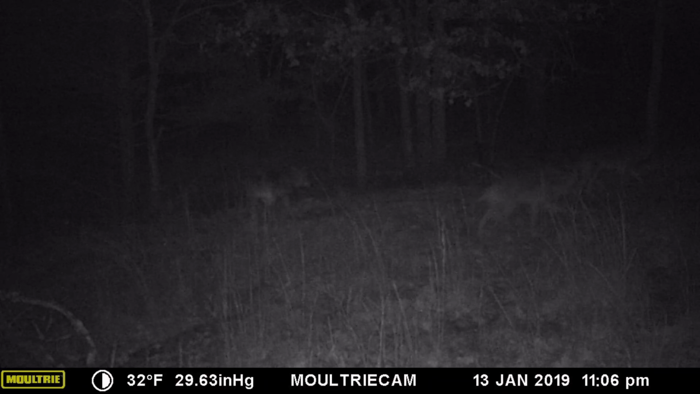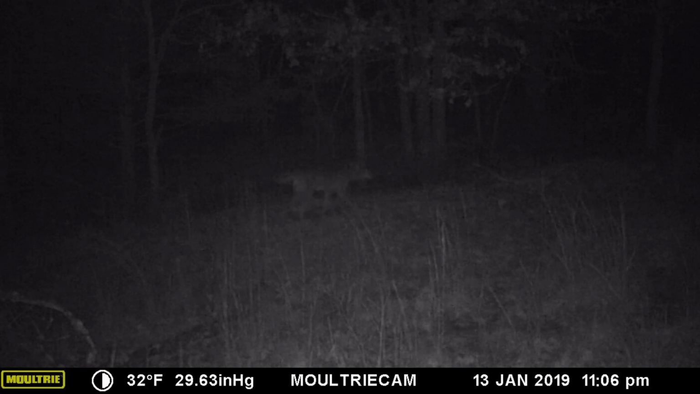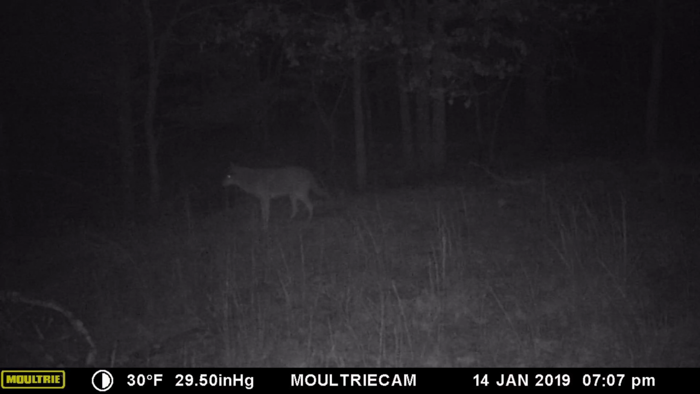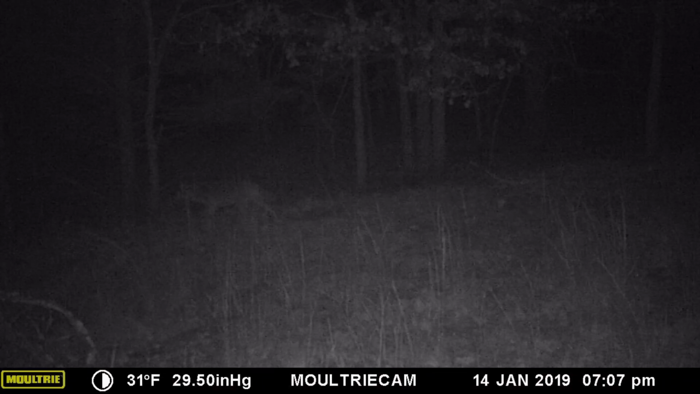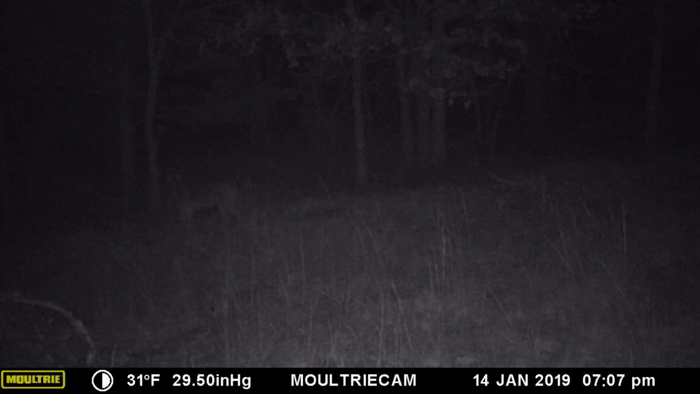As we move deeper into winter, hunger puts a new urgency into the coyote, and he now hunts day and night. The coyotes now form packs because it increases their chances of catching and bringing down large game such as deer.